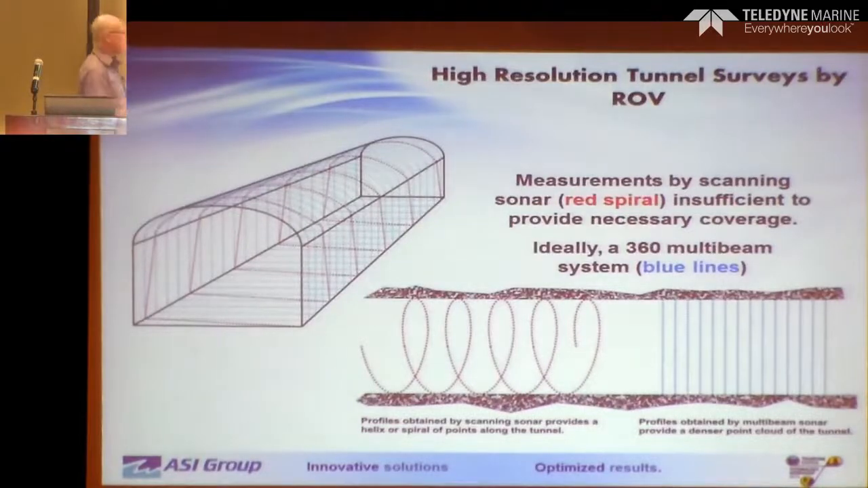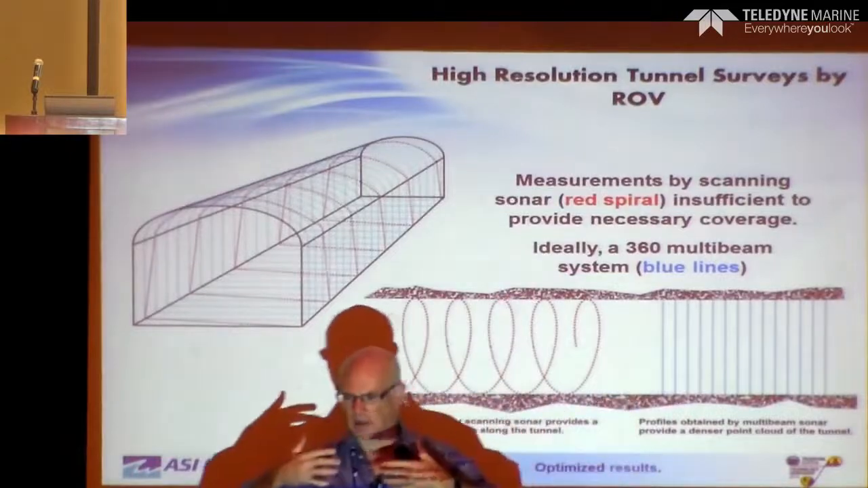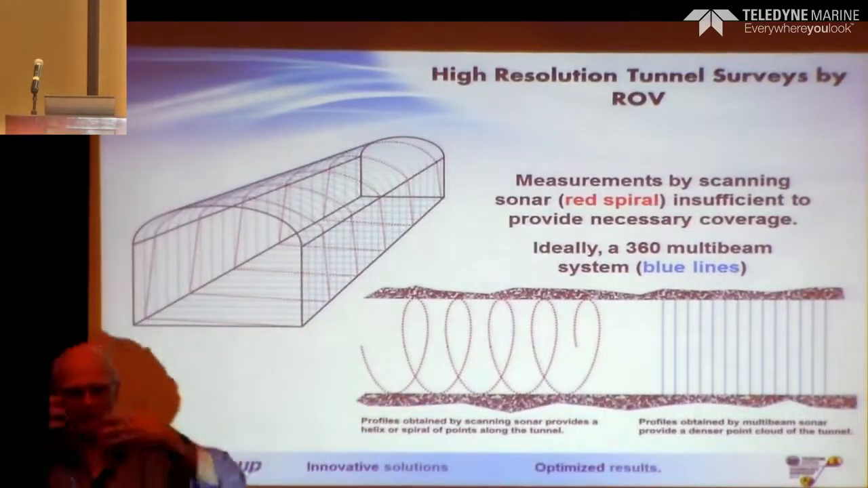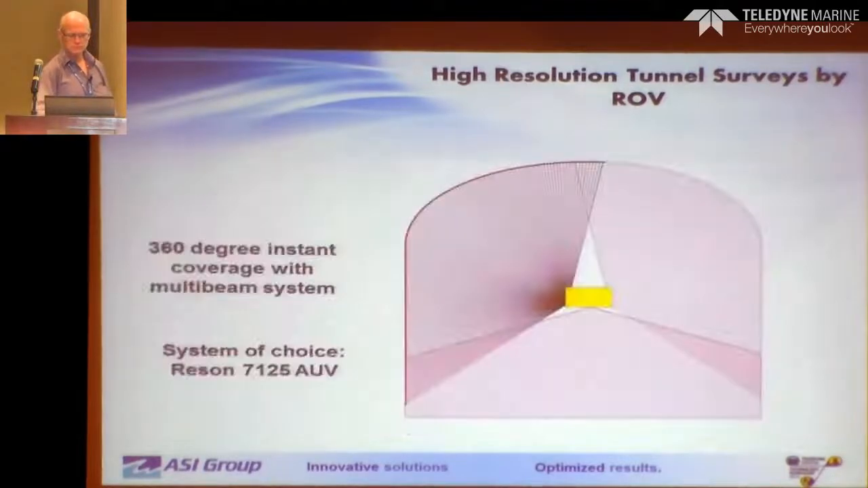So ideally, what we'd like to be able to do, instead of corkscrewing through the scanning system, is that we'd like to be able to use a multi-beam system and fire off, preferably all the way down the tunnel instantaneously, so at least we would be sure that that cross-section is relative. It's all relevant with itself. So the solution was, well, we'll get 3 multi-beams and put them all on the same vehicle, and that'll give us that 360-degree coverage. So what we decided to do, we did do the market research and everything, and the 7125 AUV system was going to be the best.